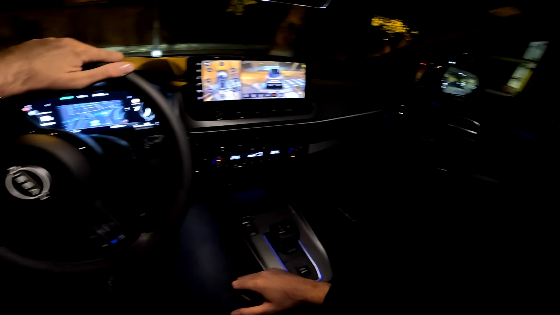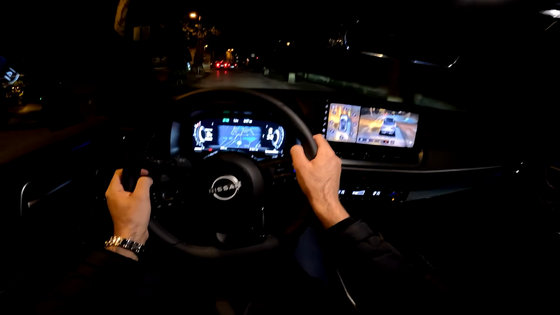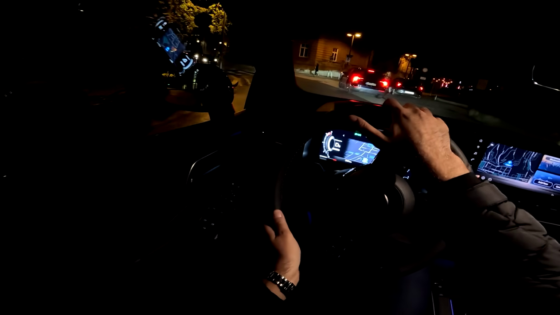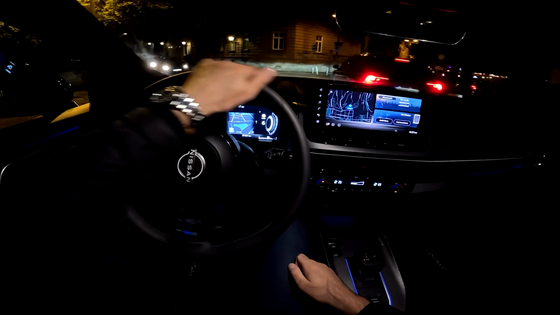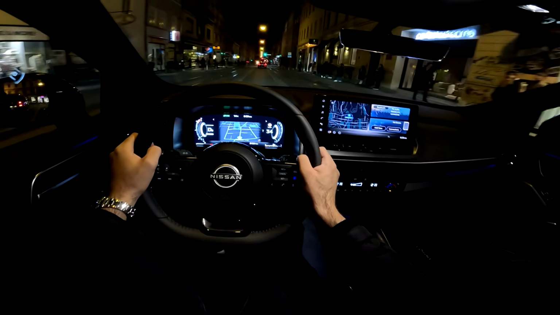You don't want to scratch those beautiful 20-inch wheels or any other wheels that you have, depending on the trim that you get. And yeah, you see the lovely view. Of course, when you pass a certain amount of kilometers, then this view is no longer available. And I hope that you will enjoy this drive just as much as I will.